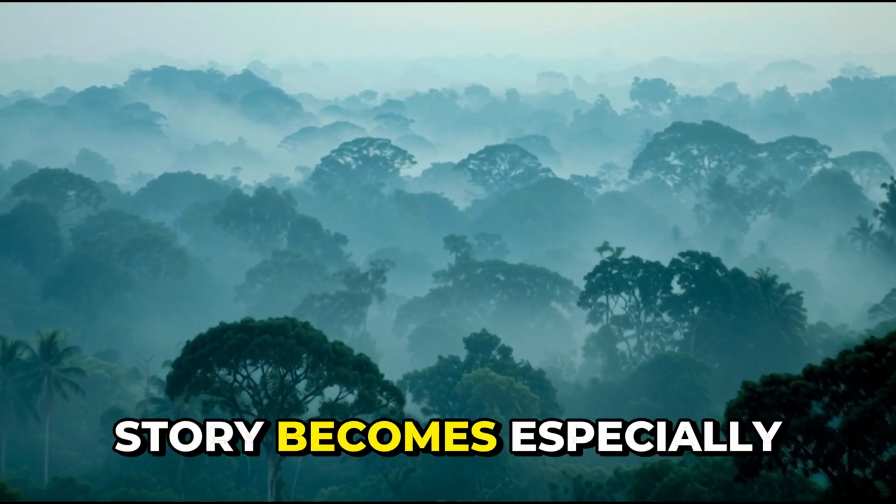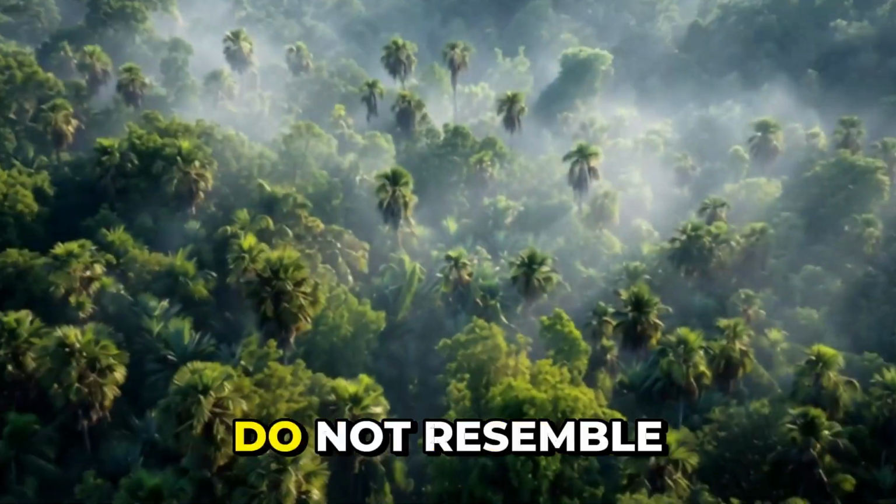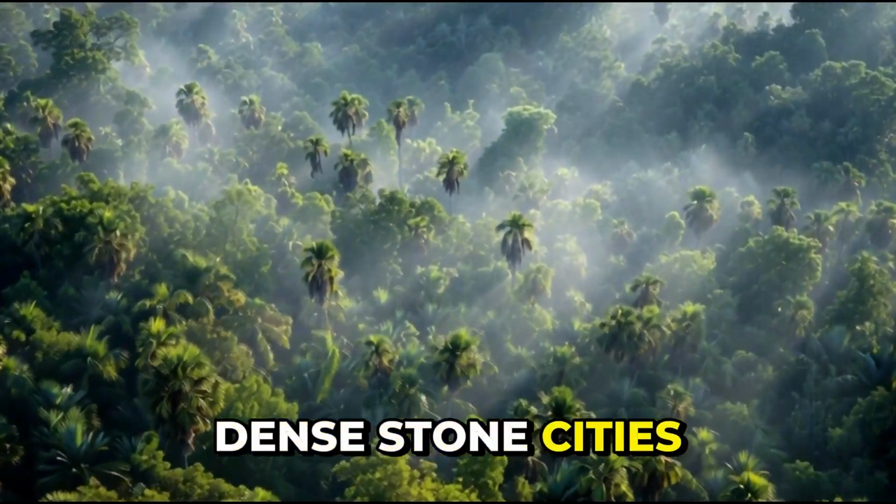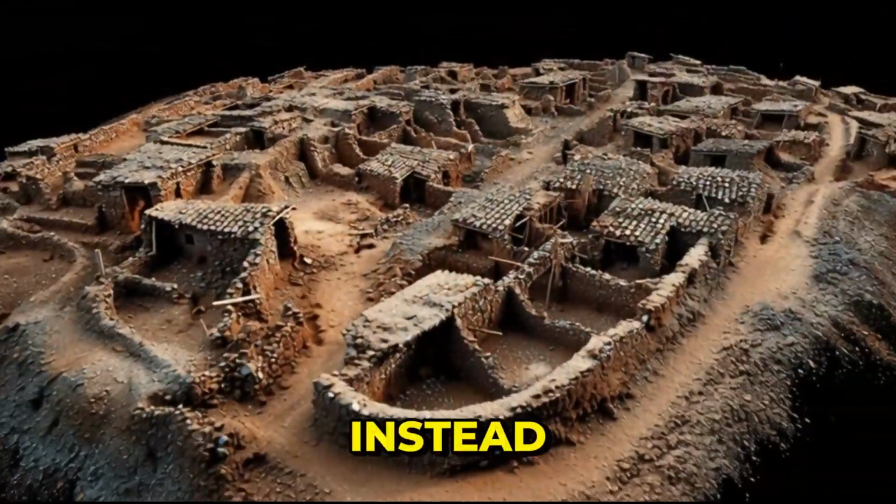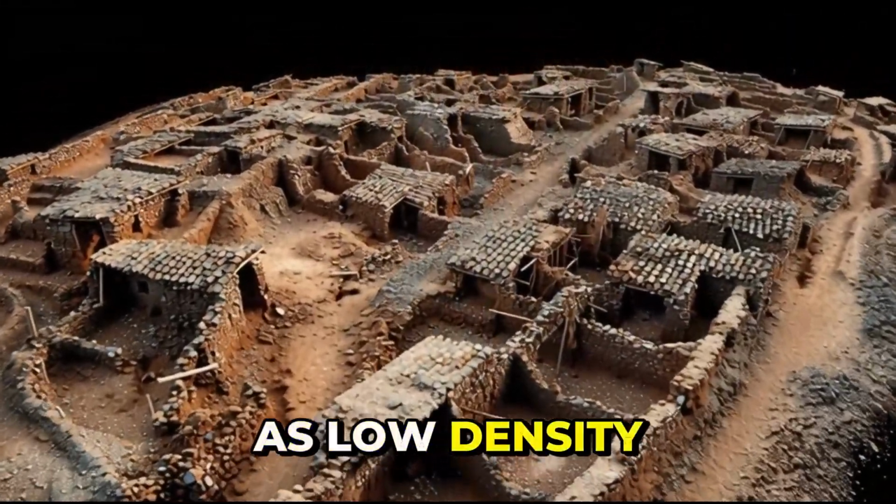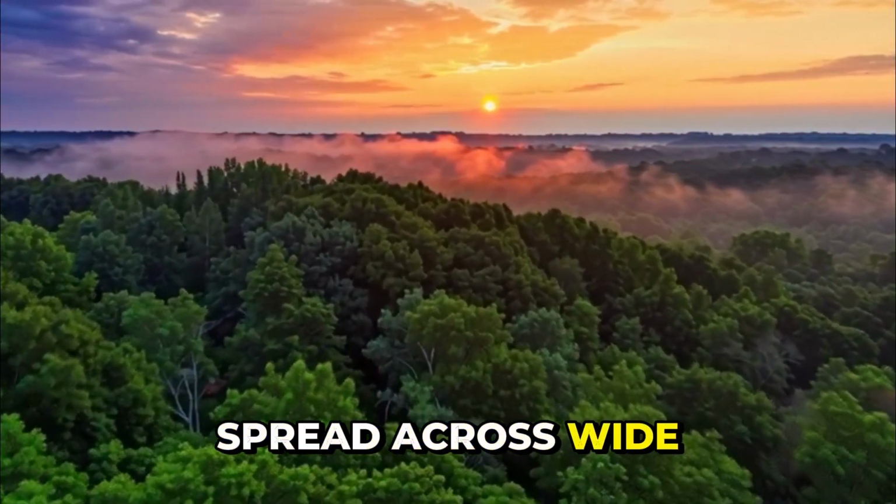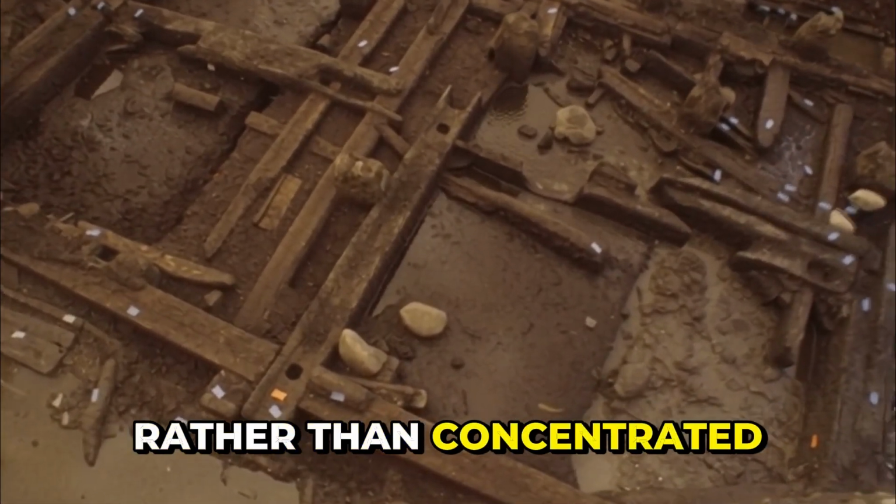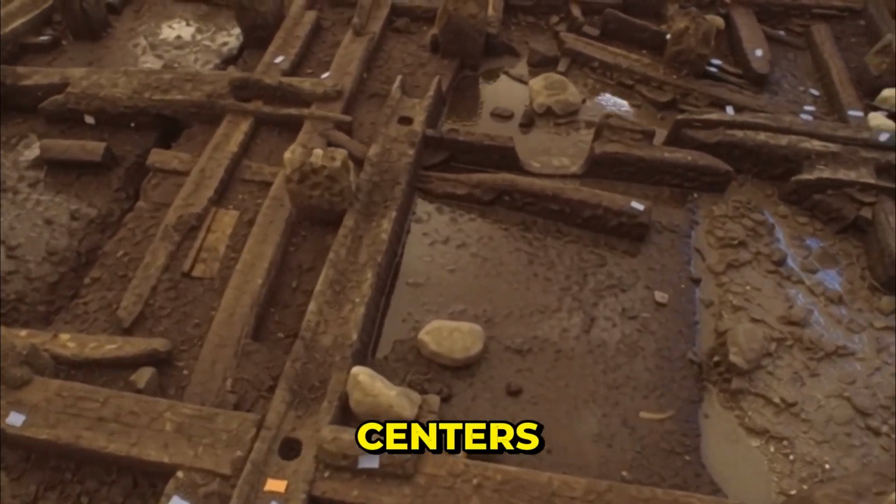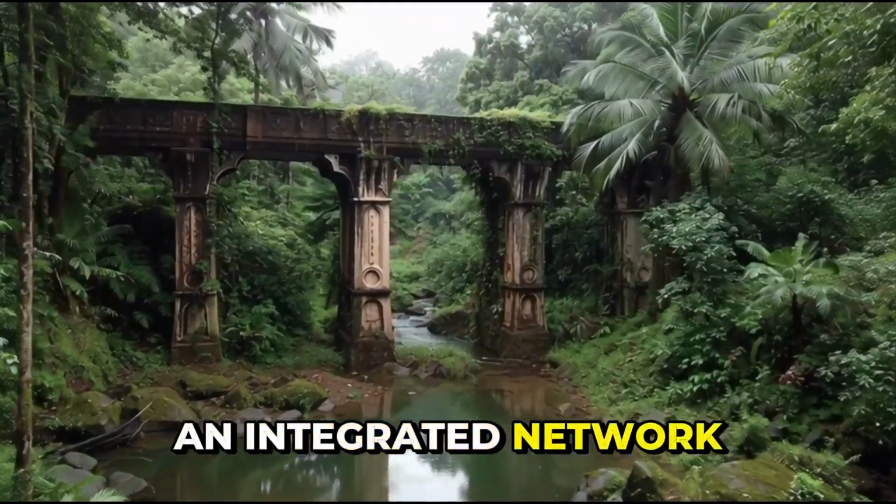Here's where the story becomes especially interesting. The settlements uncovered in the Bolivian Amazon do not resemble dense stone cities like those of the Andes or Mesoamerica. Instead, researchers describe them as low-density urbanism. This means populations spread across wide areas, connected by infrastructure, rather than concentrated in tight city centers. Think of it less like a single-walled city and more like an integrated network.